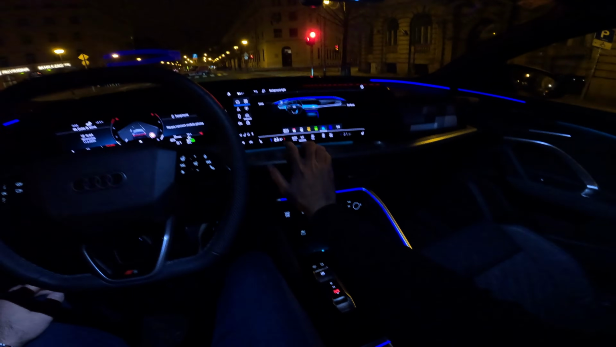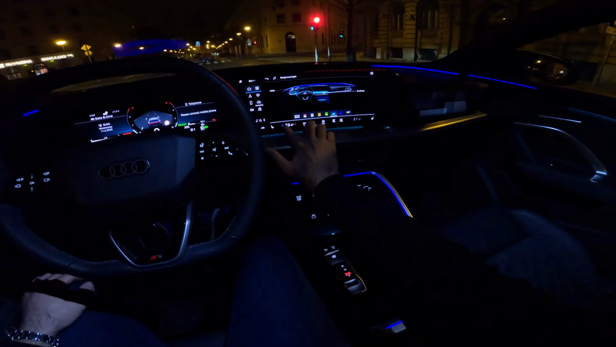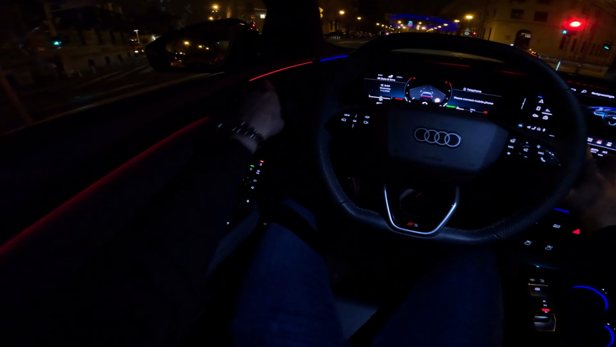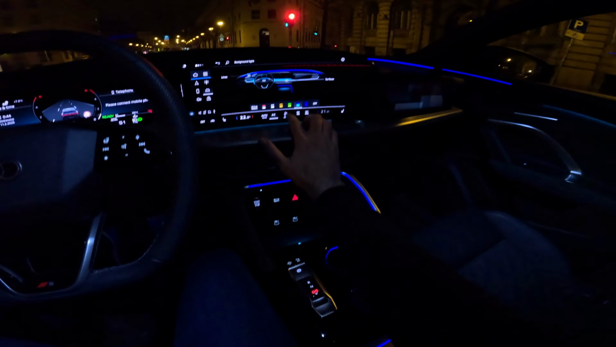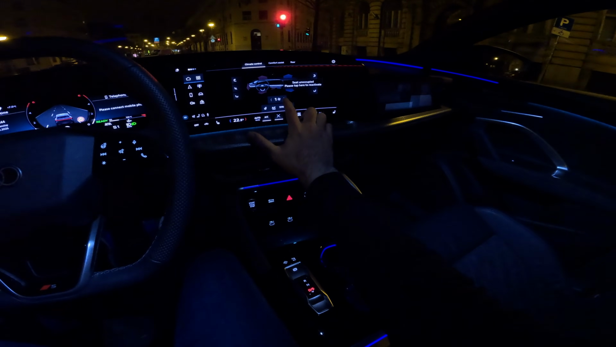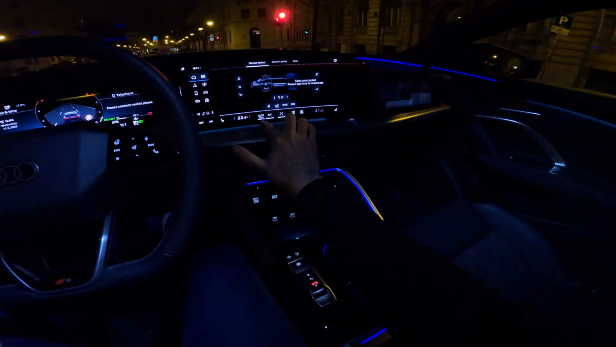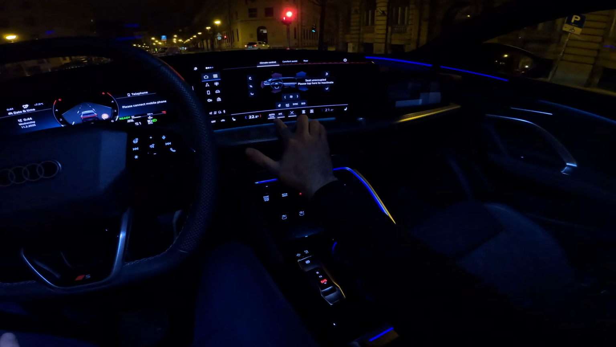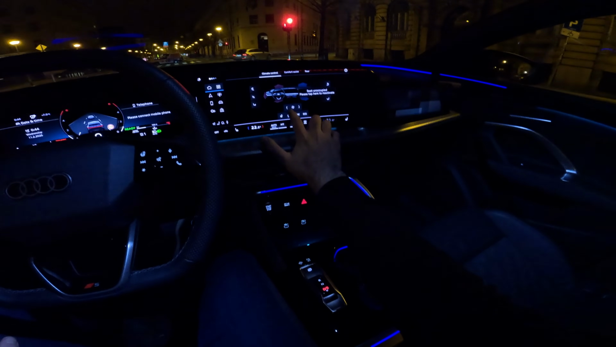Now the AC controls are on touch, but it's pretty easy to use. Also, one cool detail, if we go to higher temperature, this turns to red. How cool is that? And then the menu is here. You can do it manually, adjust the air blower, or you can have the auto one, then auto gentle, medium, or intensive. Those are the options, but I will keep it on gentle.